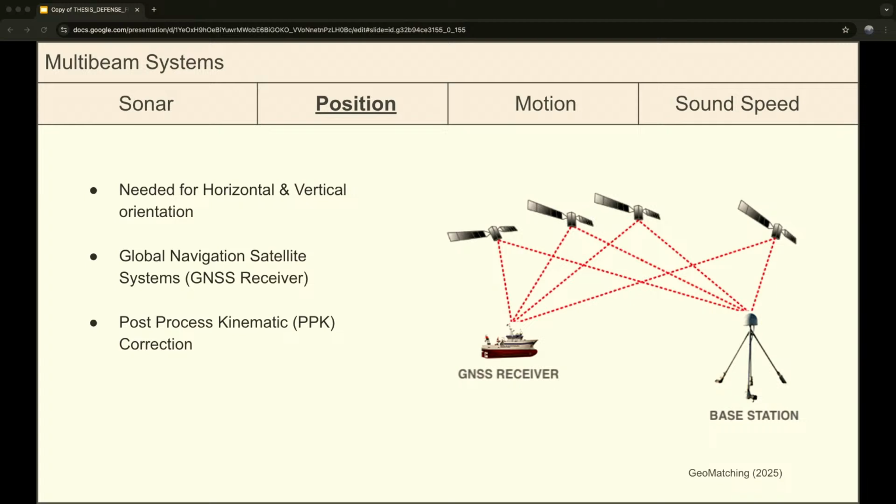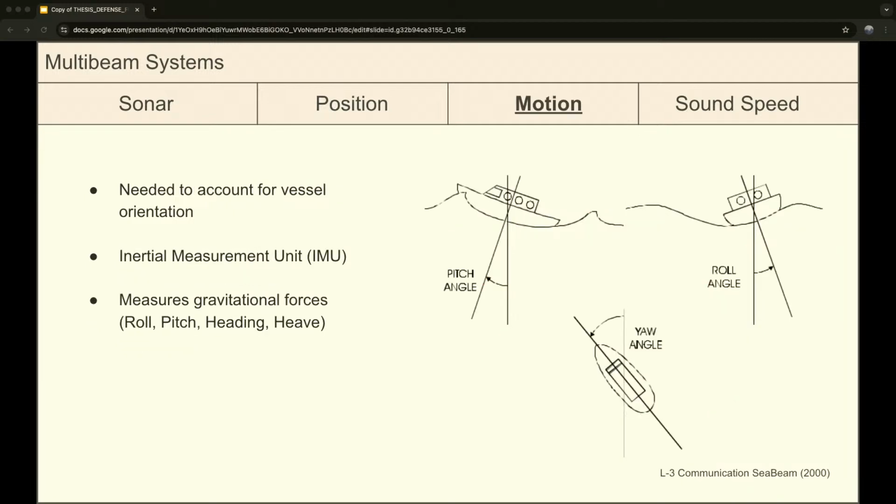And then to get these very accurate positioning solutions, you need to correct that GPS signal or GNSS signal with a base station that's nearby and has a fixed and known position.